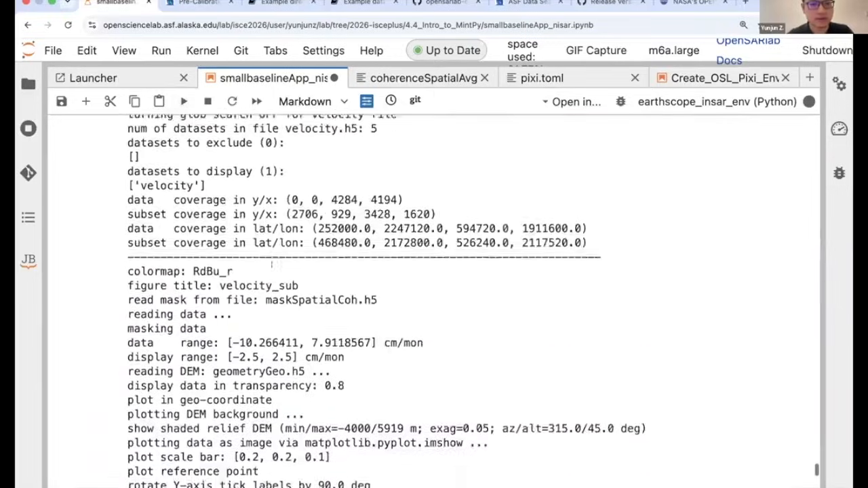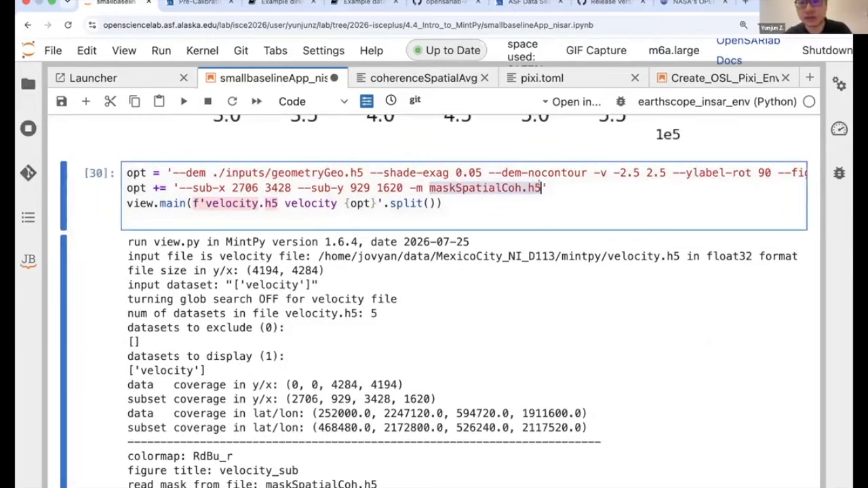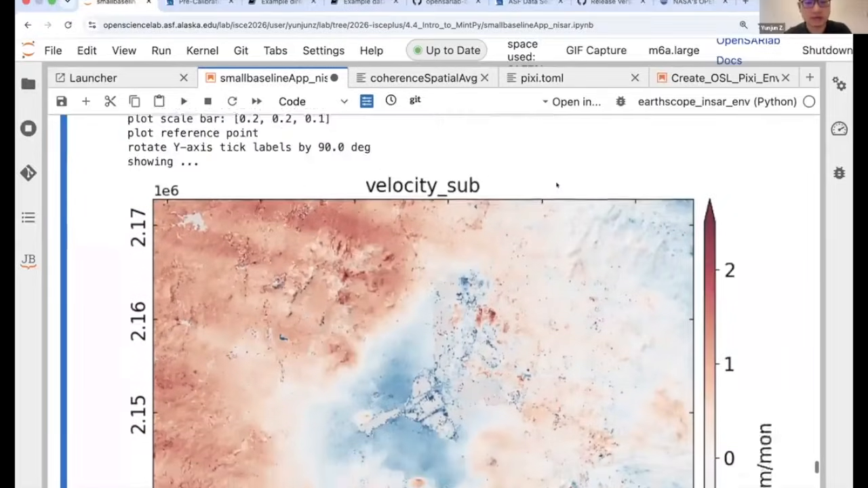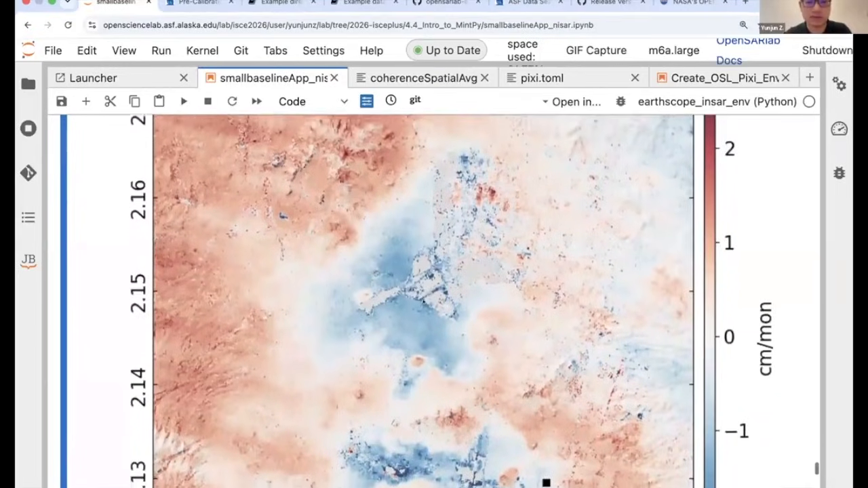But actually, if we subset and focus on the city areas where the famous fast subsidence is, and then mask it using a threshold, this is a mask from the average spatial coherence with a minimum value of 0.2. So we basically mask out all the pixels with an average coherence less than 0.2, which are these pixels here. And we're focusing on these areas.